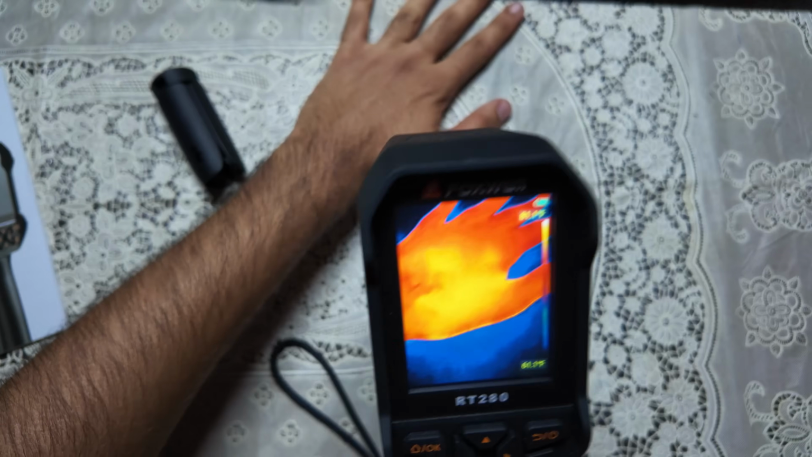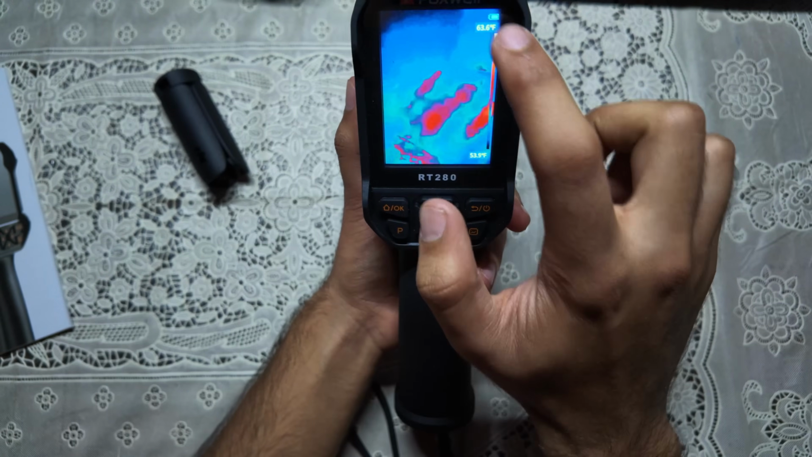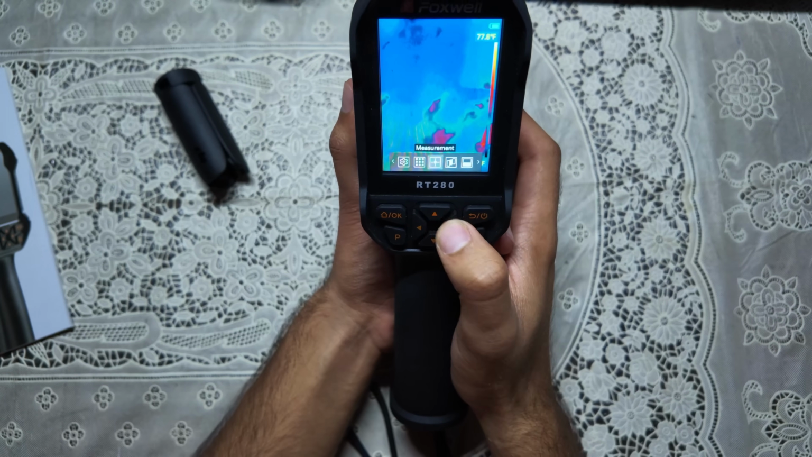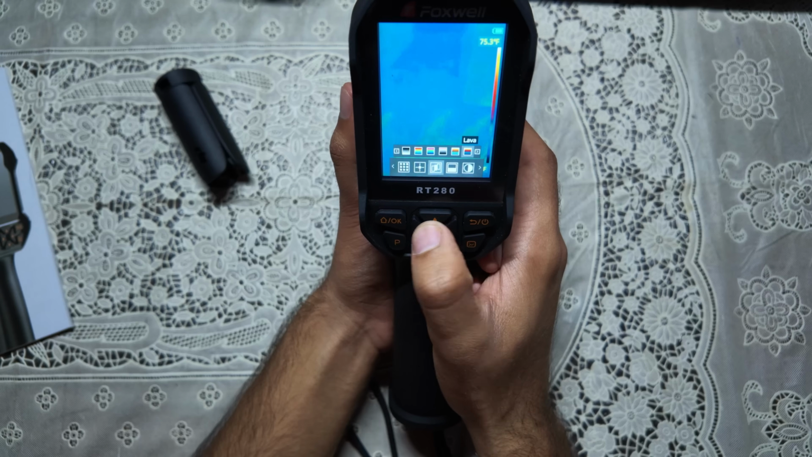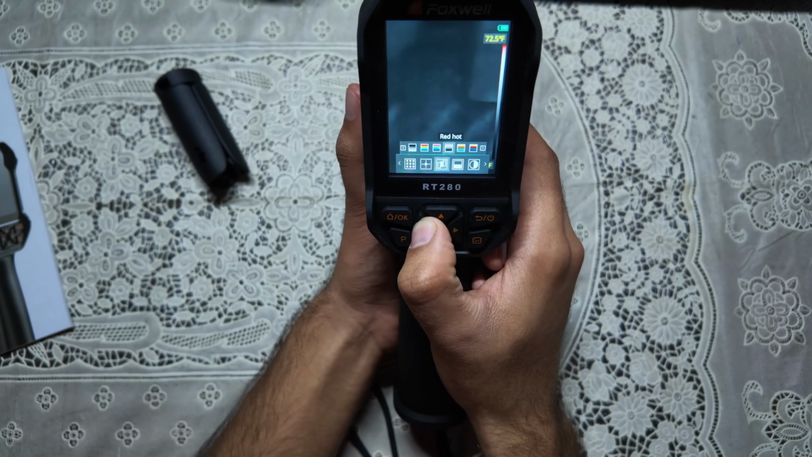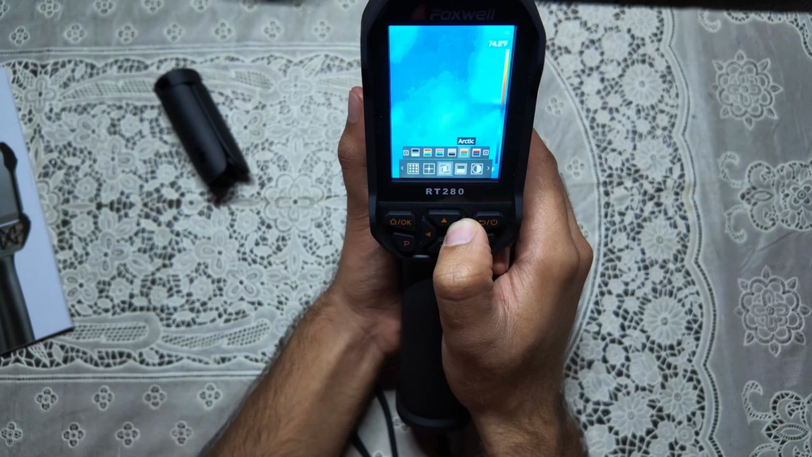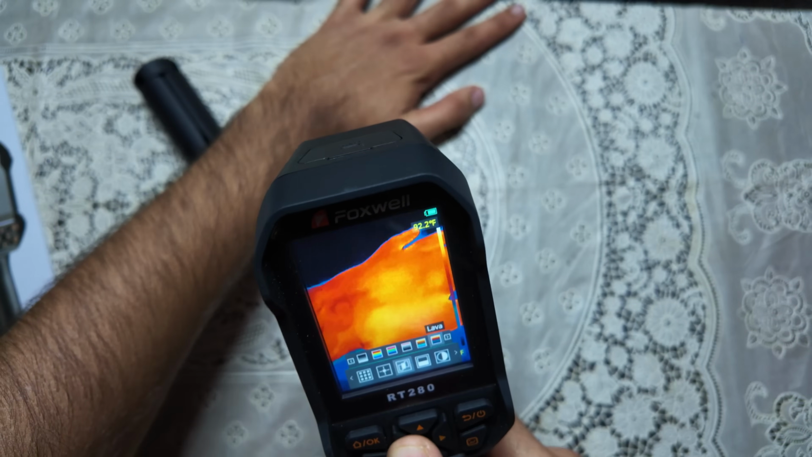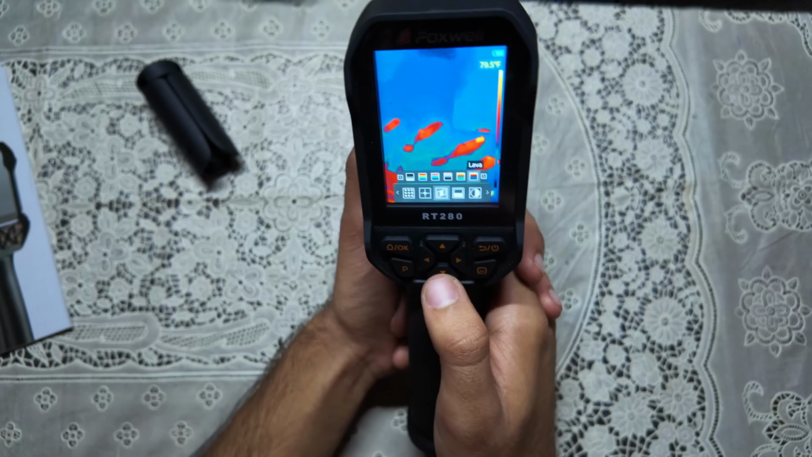So there you go. Here's my hand over here. You can see this coming in. And basically we can come over here, and here is all of our settings. I can come over here and even choose different color palettes. So basically we have lava, arctic, red hot, high contrast, rainbow. You can just adjust through all of this, and which one you like most, you can work with that. So there you go, it changes how those colors look.